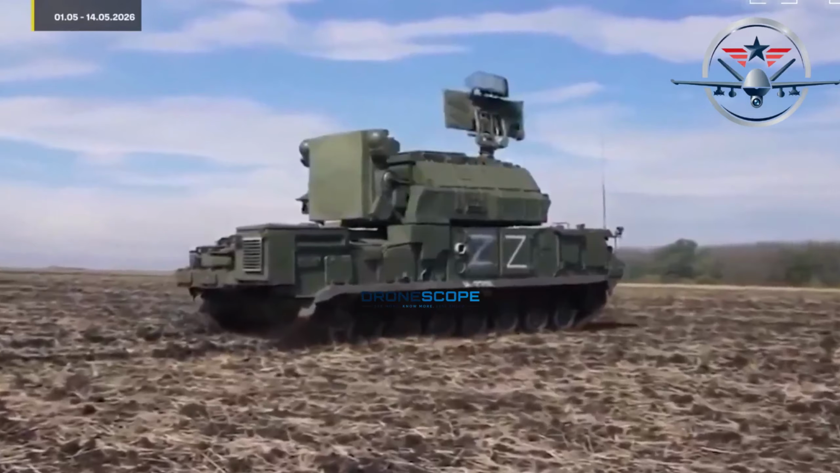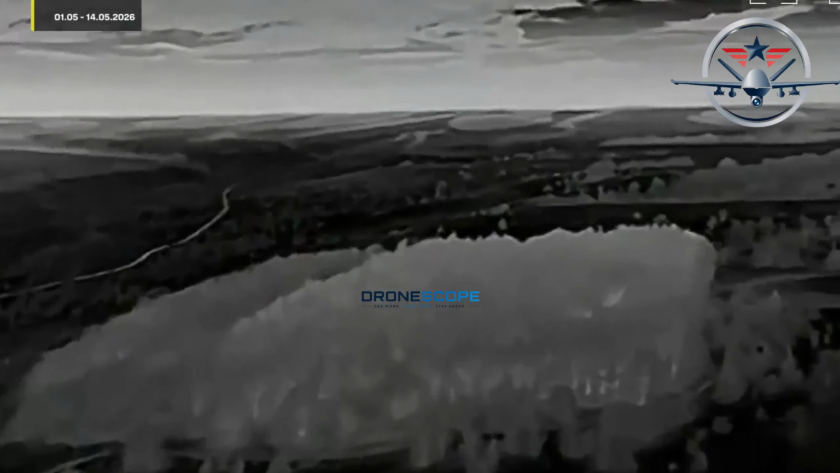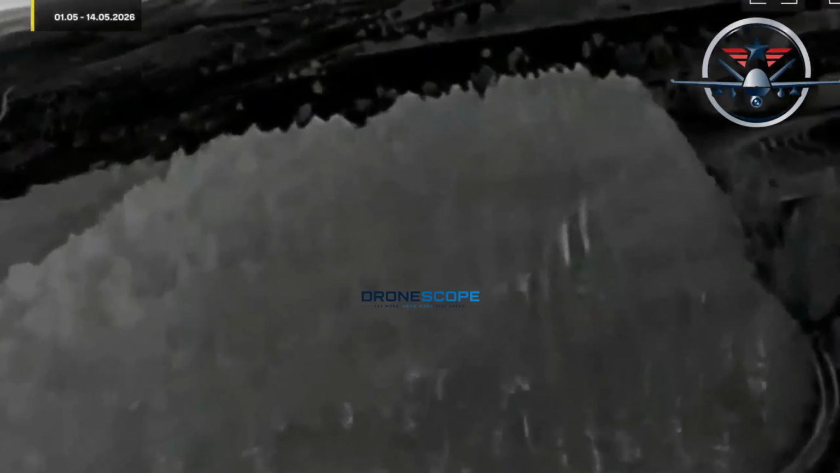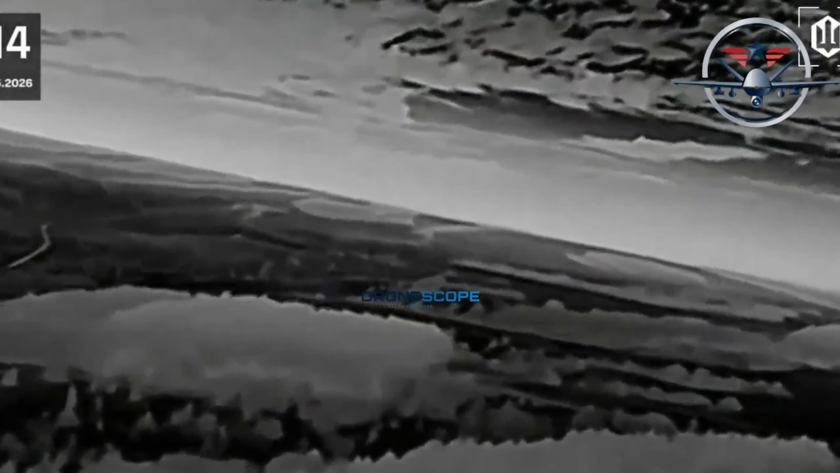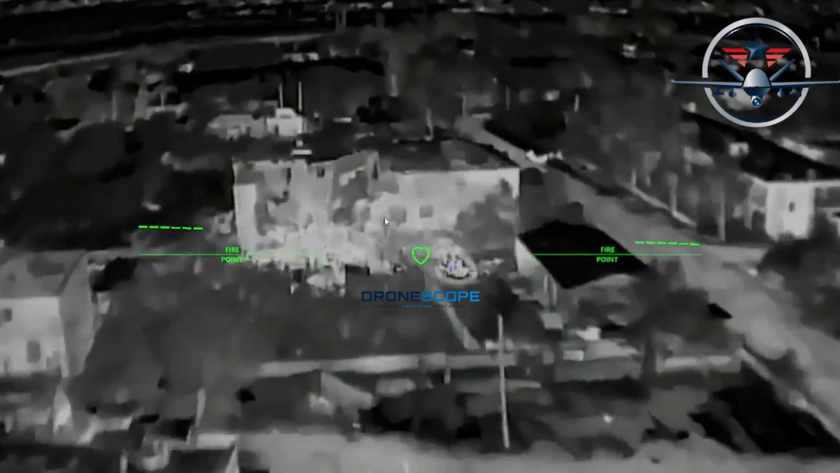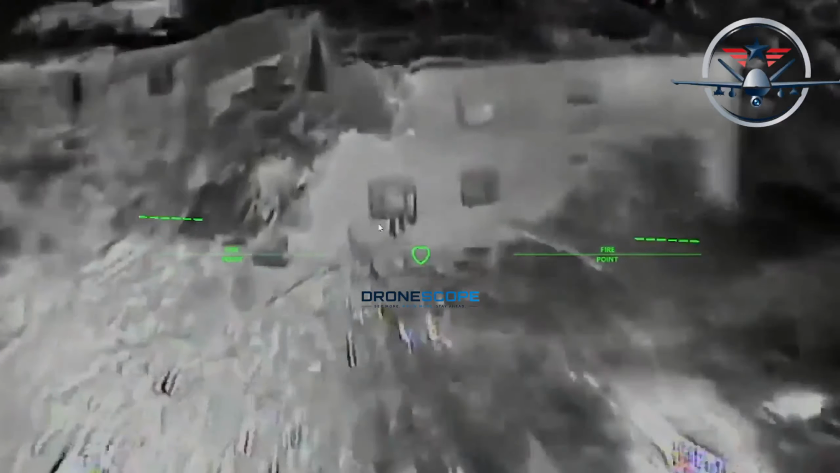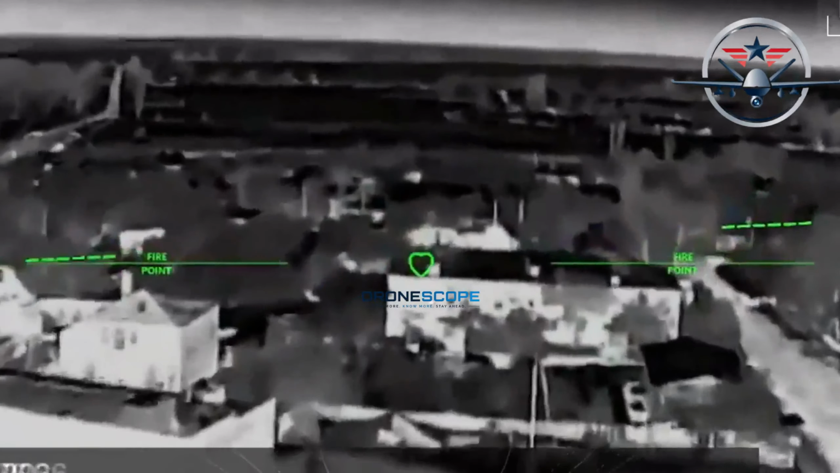A Russian Tor air defense system, one of the most advanced mobile anti-aircraft systems in the world, designed to shoot down drones, planes, and missiles. But it has a blind spot. The GUR International Legion's Revenge Tactical Group found it.